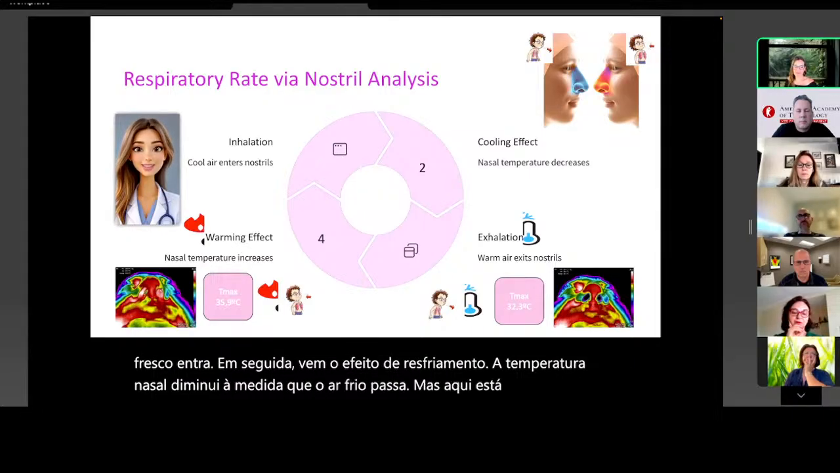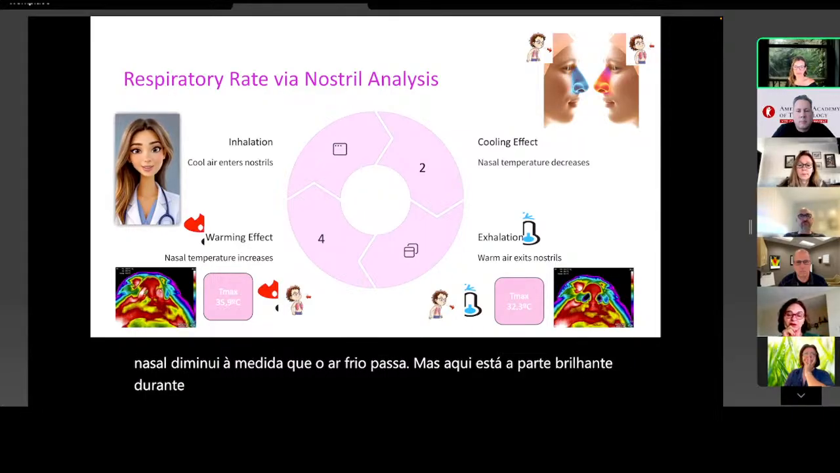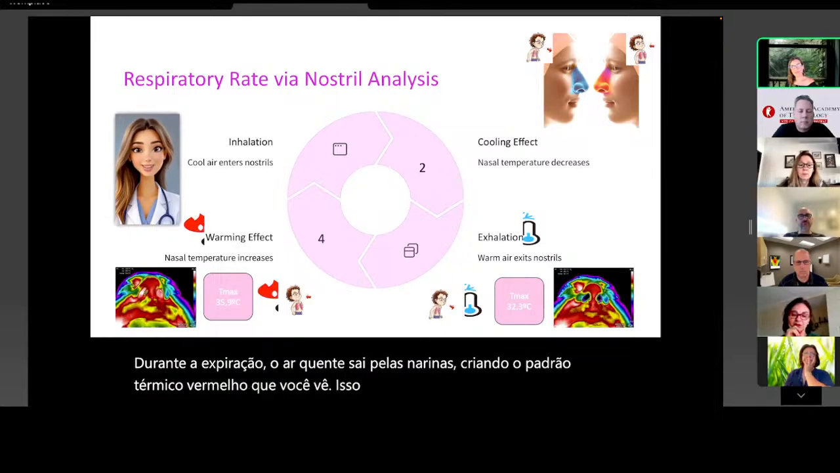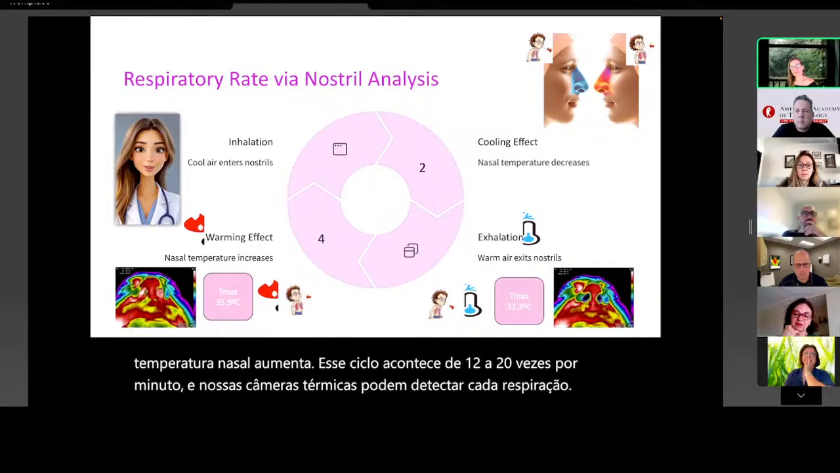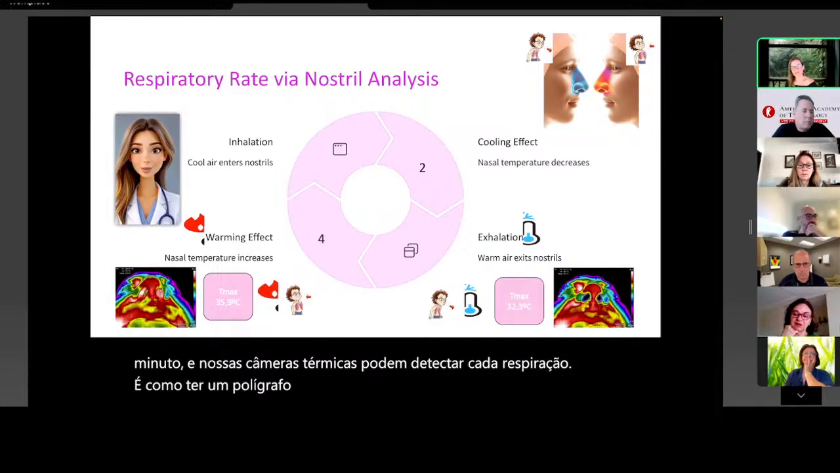But here's the brilliant part. During exhalation, warm air exits the nostrils, creating the red thermal pattern you see. This creates a warming effect where nasal temperature increases. This cycle happens 12 to 20 times per minute, and our thermal cameras can detect every single breath. It's like having a respiratory polygraph that never lies.